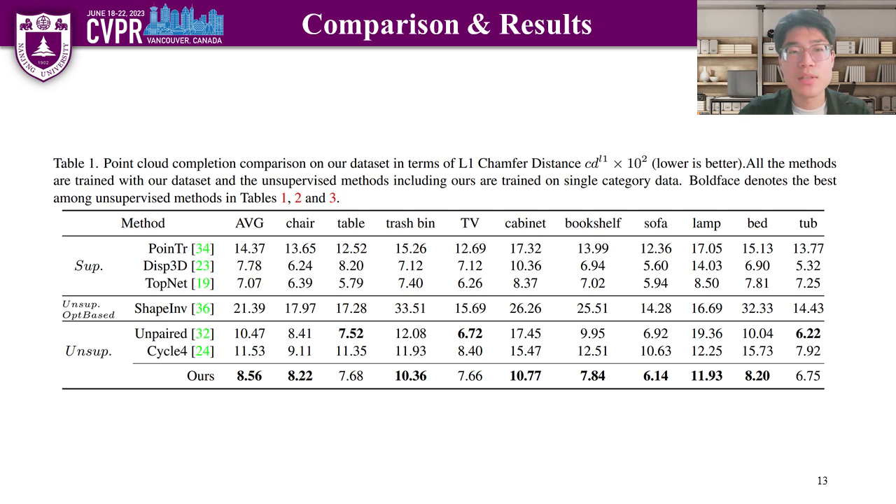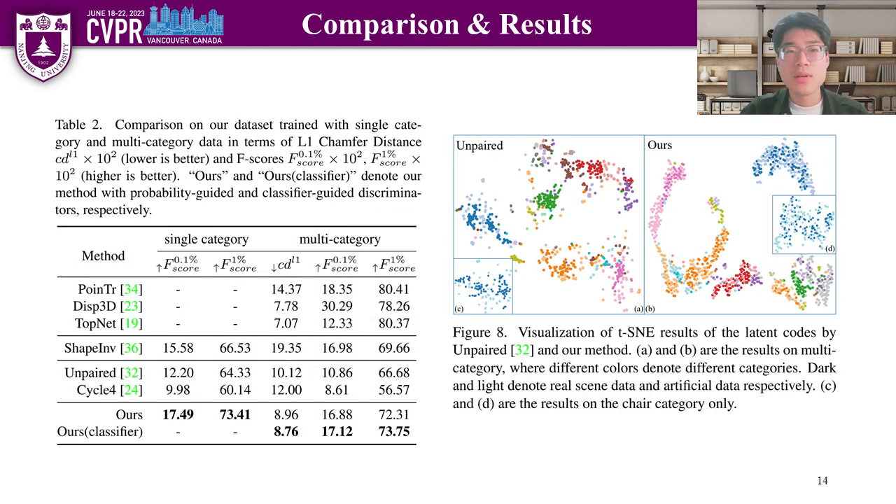It demonstrates that our method achieves superior performance in unsupervised completion of real-sense objects. In contrast to previous methods that train each category separately, our method offers the advantage of simultaneous classification of partial point clouds when applied to multi-category data. This is achieved through the utilization of a classifier-guided discriminator, while still maintaining performance when trained on single-category data.